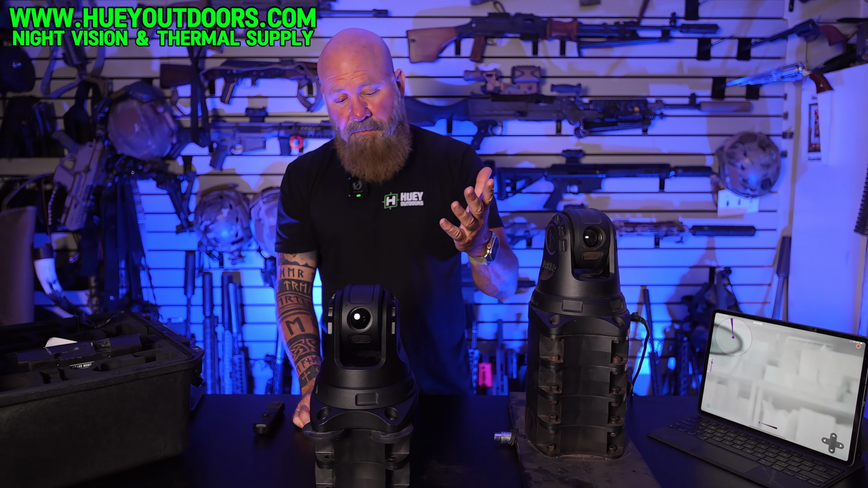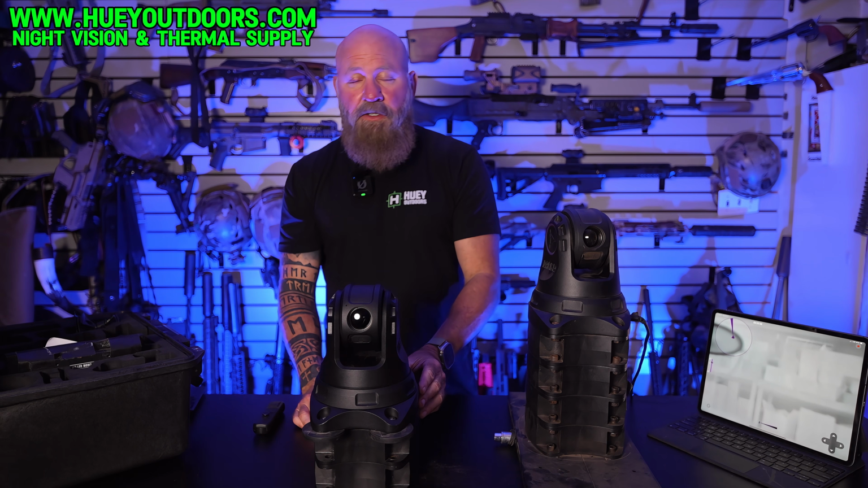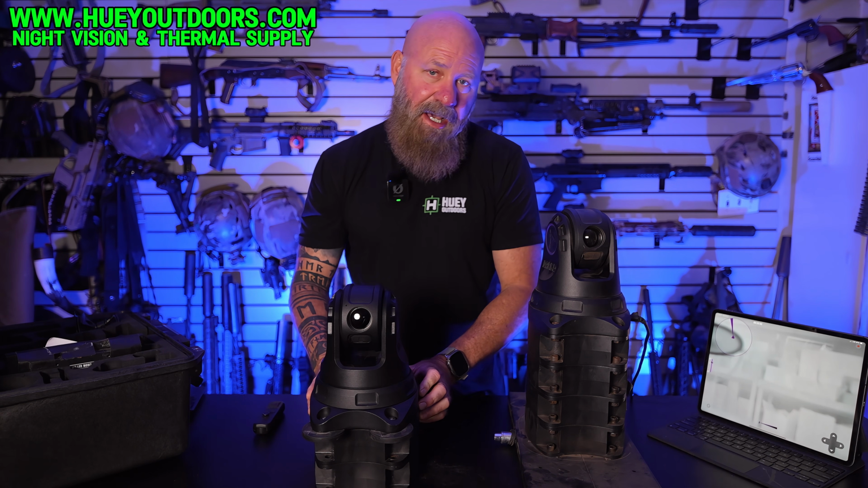I know there's all kinds of things that you can use this for. You could get a deep cycle battery, put it up on top of your stand, run the cable to it, and be able to sit in your stand with the heater on, not having to look up and scan around.